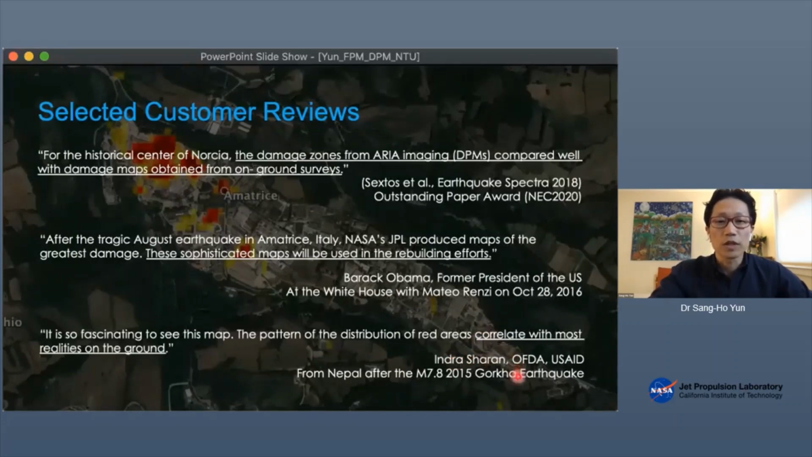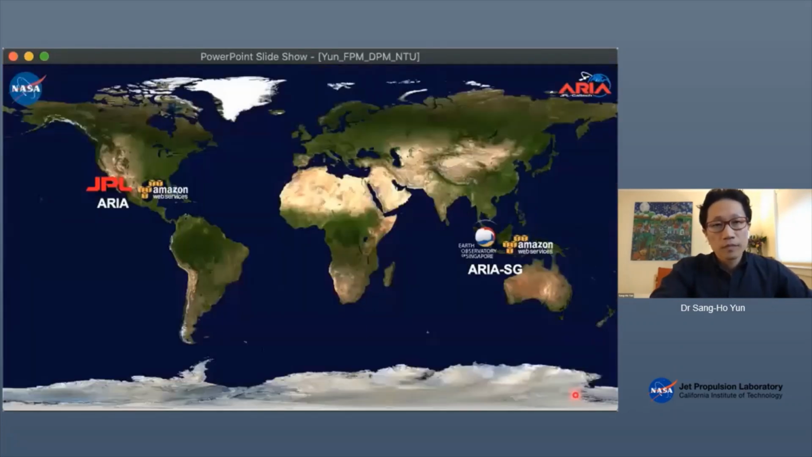And also during the Gorkha earthquake, the OFDA, Office of Foreign Disaster Assistance under USAID, used our product as well. All that event response support was damage proxy map 1, or DPM1.